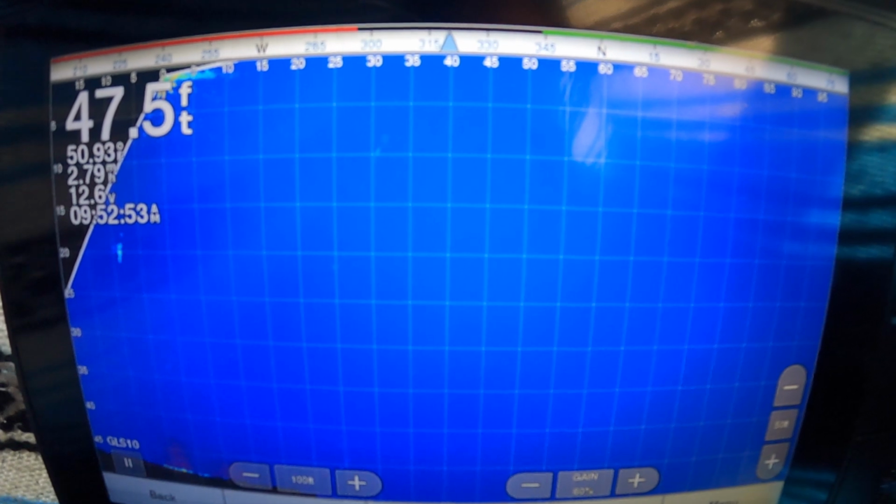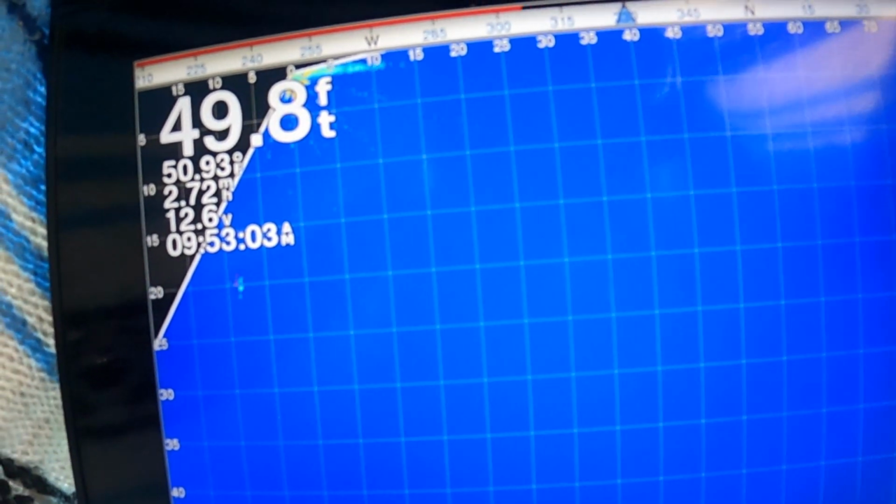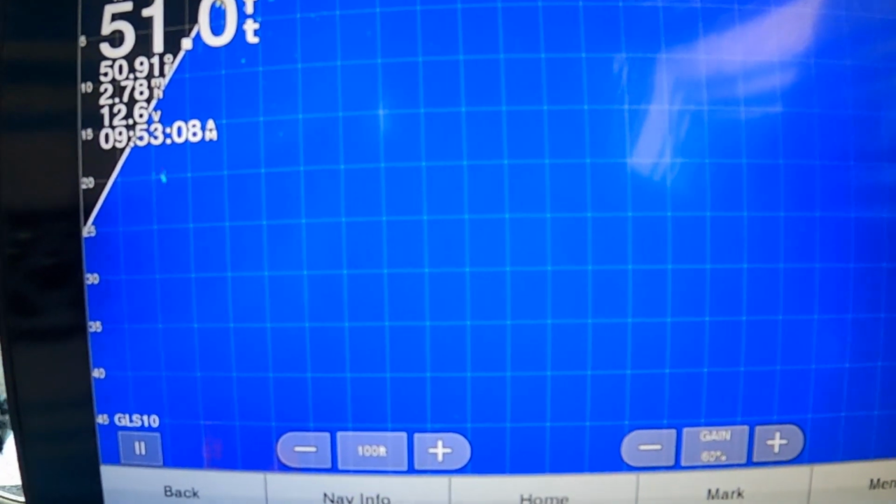Here we are with the Garmin Panoptix LiveScope, up here in Mid-Lake, showing you how this all works. We've been using it for about 5 days out here trolling, and it's been working great. Let's go back over the controls here again.